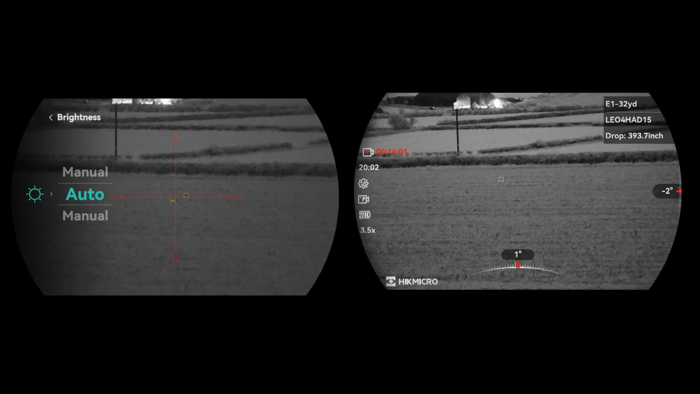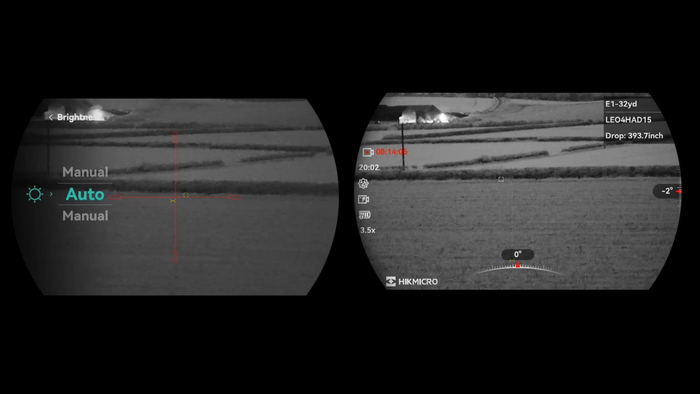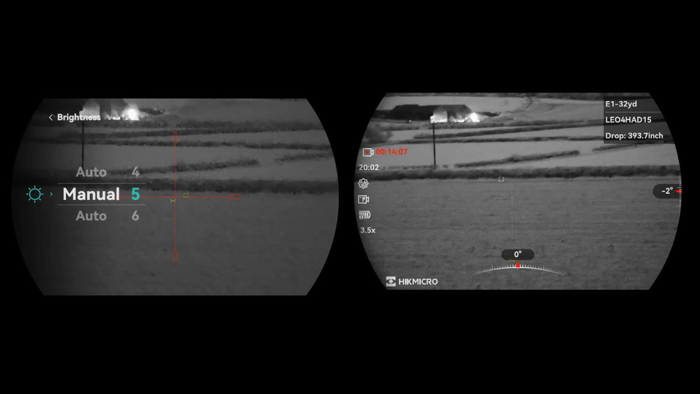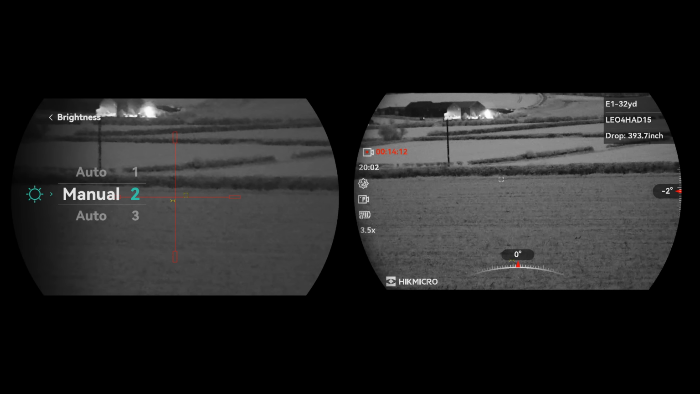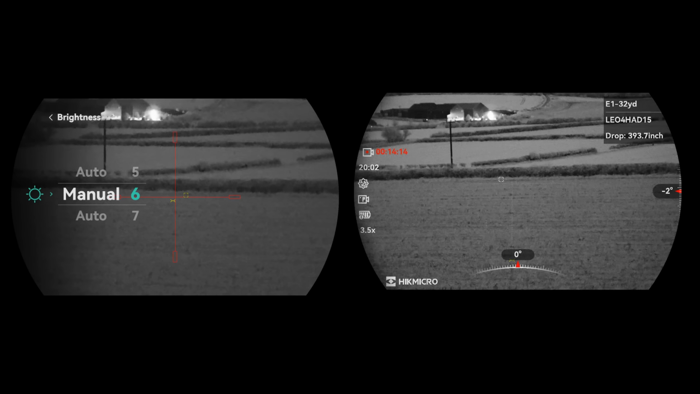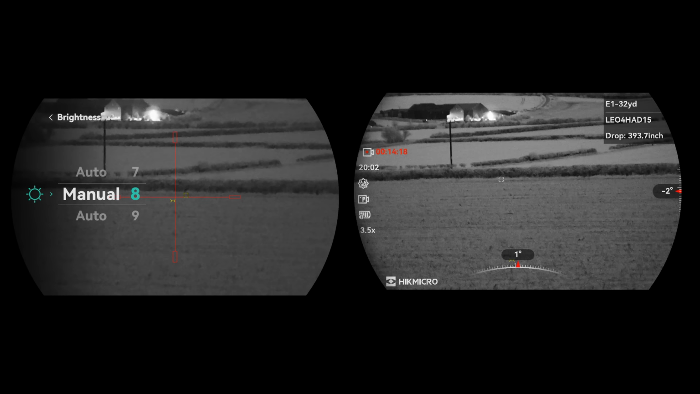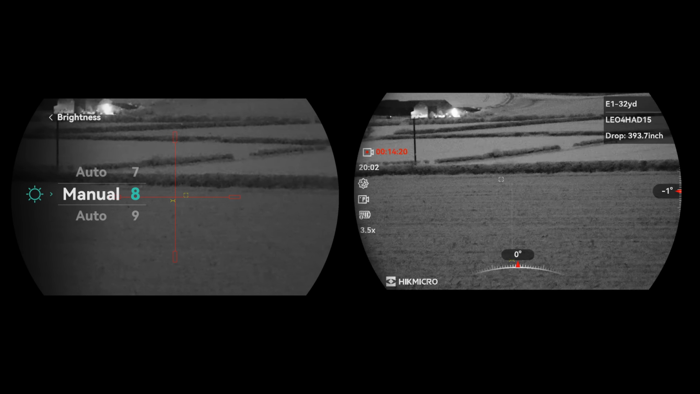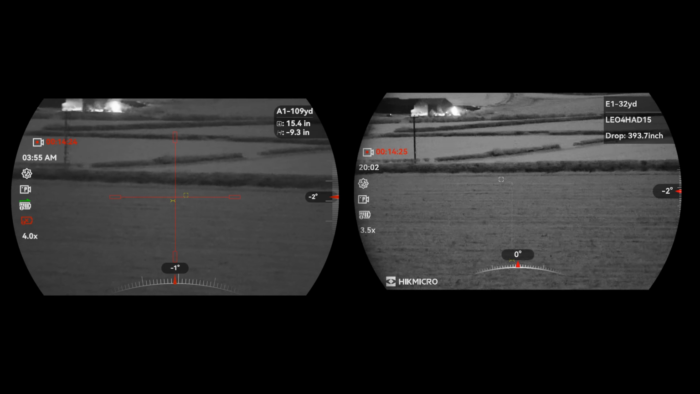Auto brightness. Interesting. So you can definitely bring the brightness up. It doesn't really bring the clarity up, I don't think, so let's just leave it on 5. There we go.